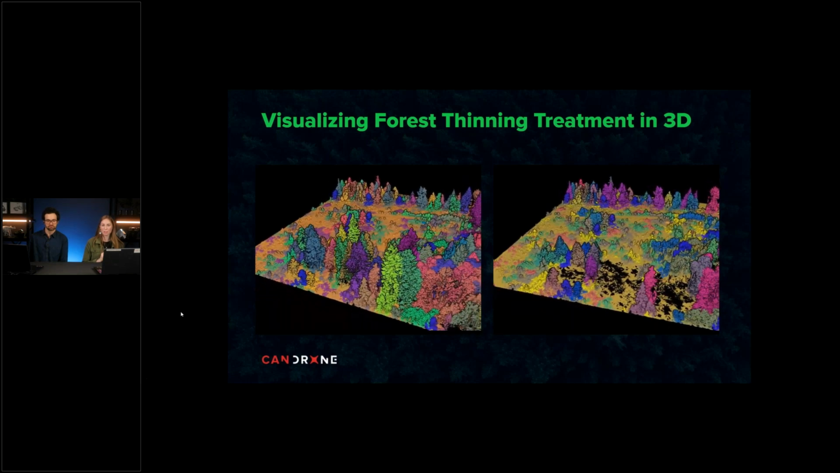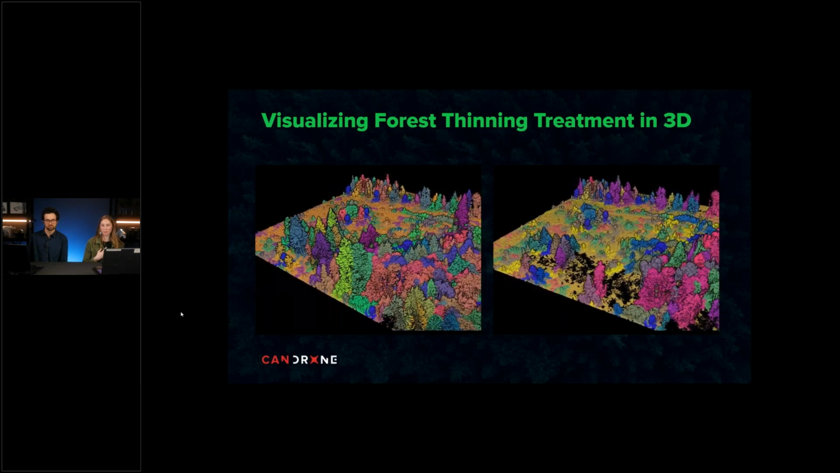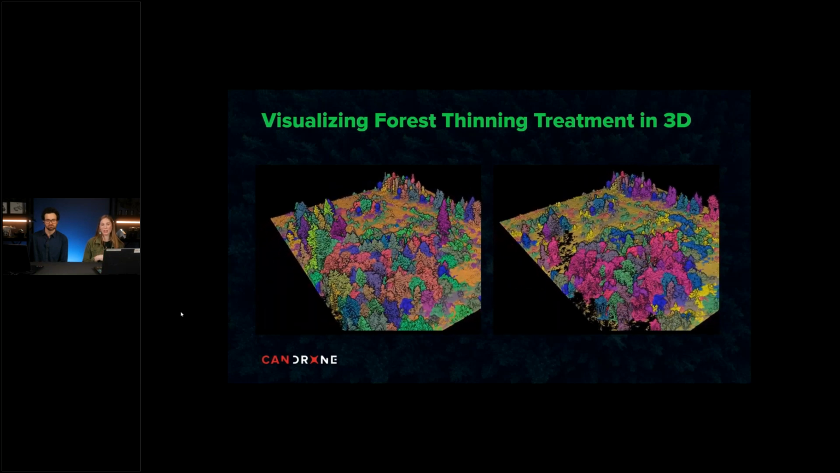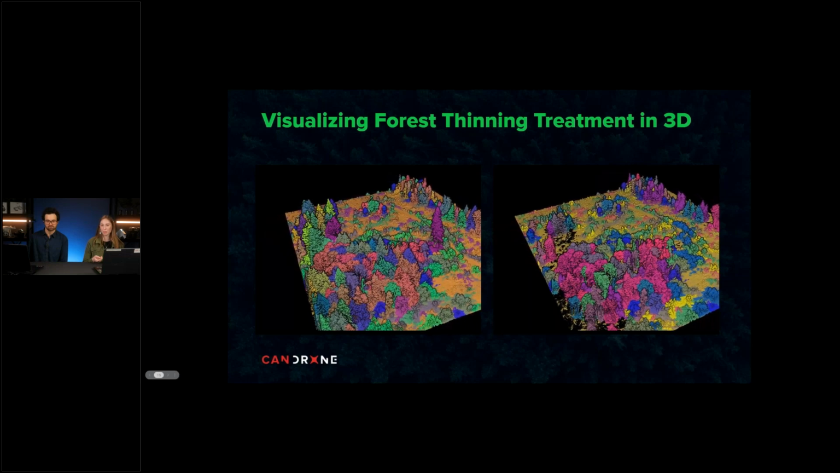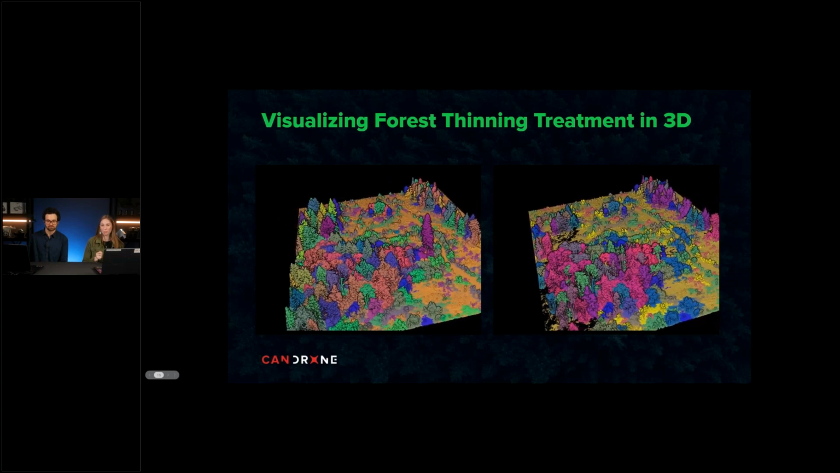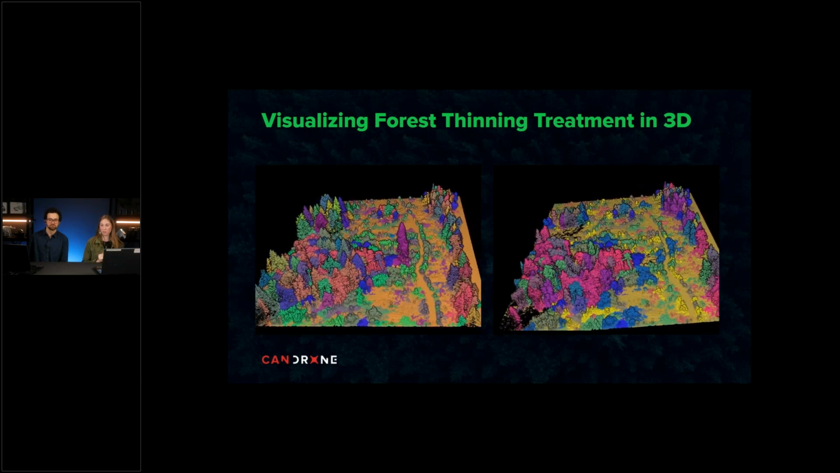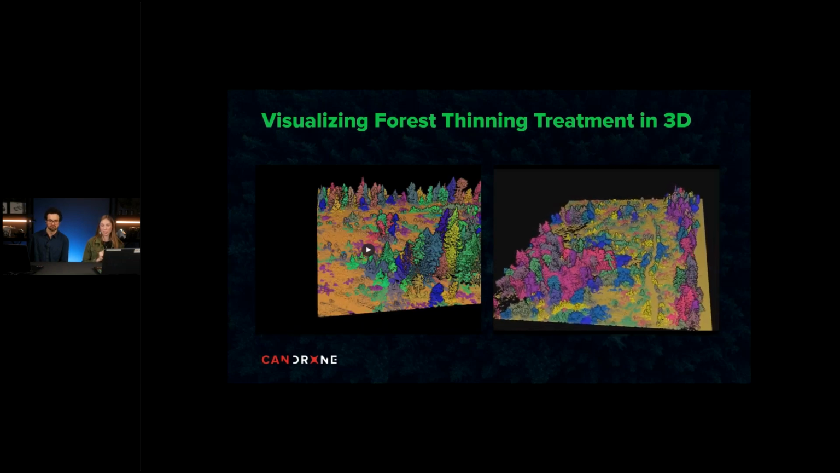So this thinning treatment takes place, and you can make sure that all forest land stakeholders are on the same page about the quantity and location of trees being selected for removal by being able to show it in 3D before it even happens, and make it more of a dialogue conversation for your forest stakeholders.